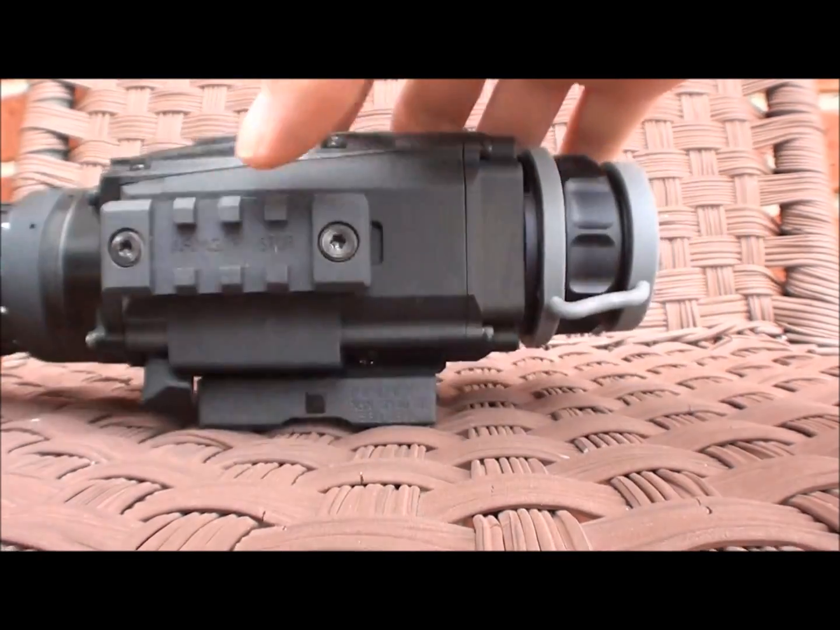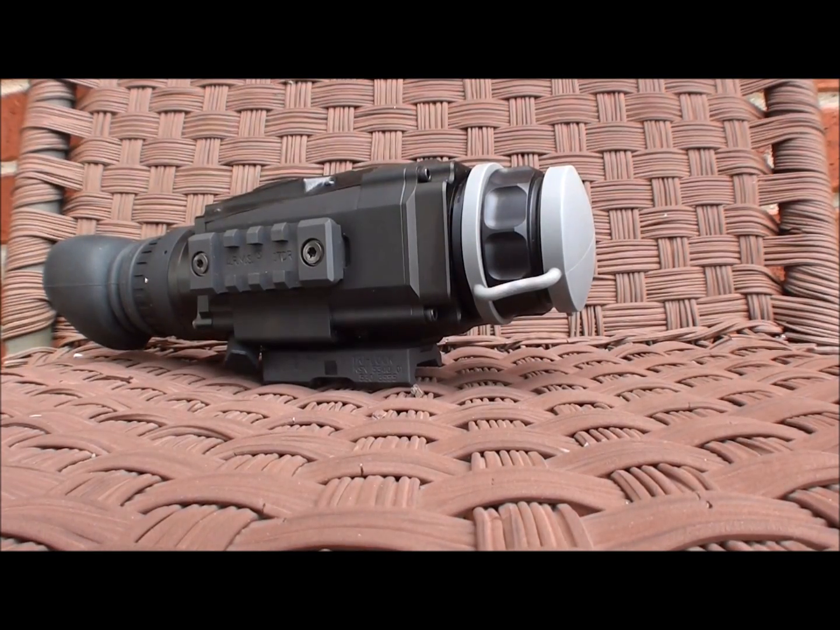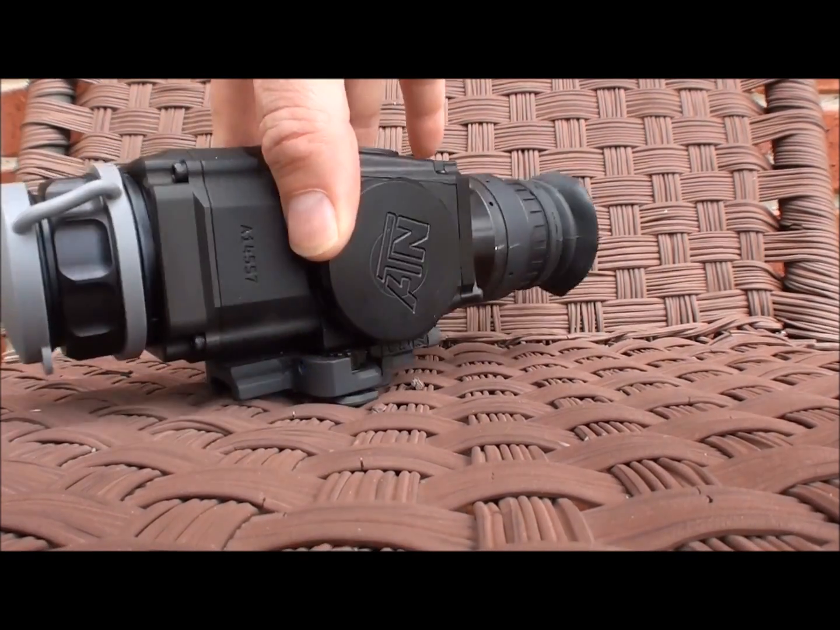Alright guys, so this is going to be a review of the ATN Thor thermal device. This is not night vision, this is heat vision. It's a thermal device. So this is the ATN Thor. This is what it looks like up close.